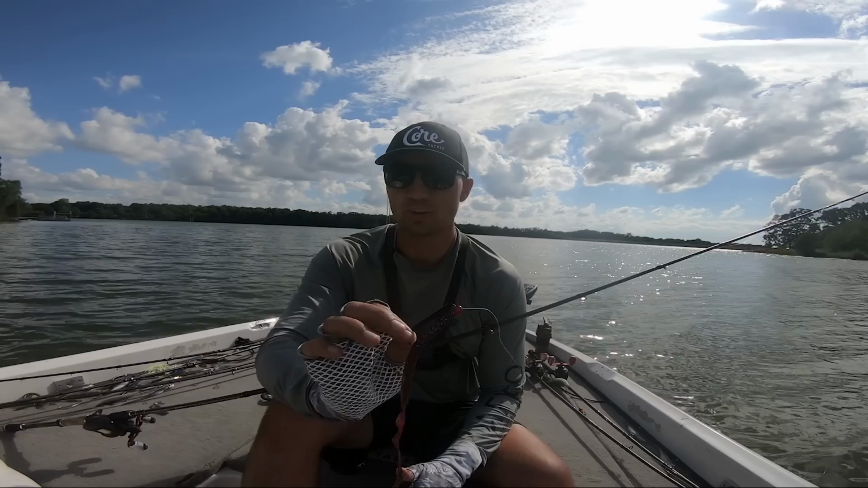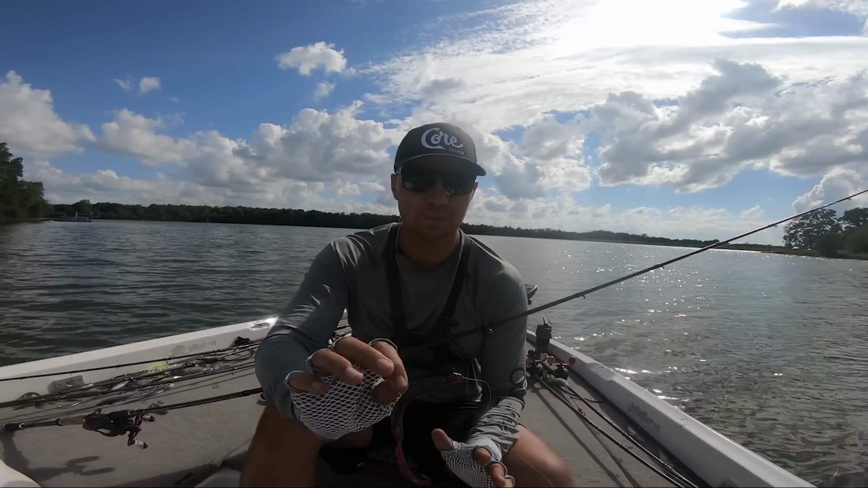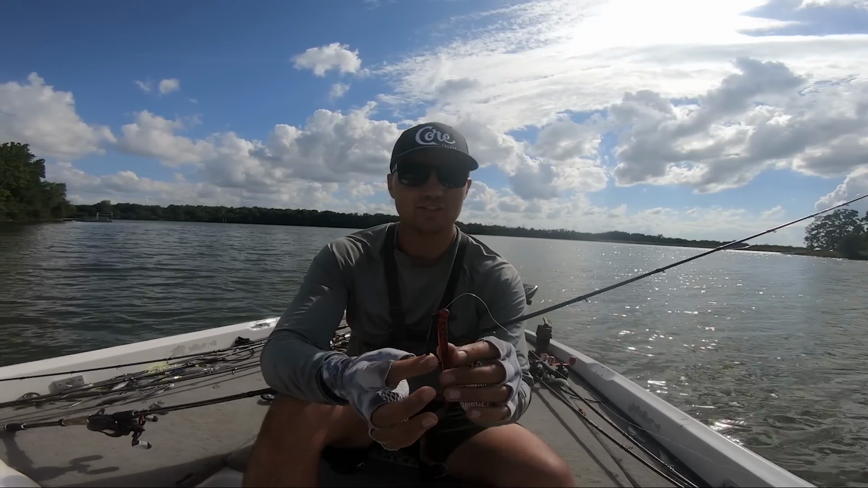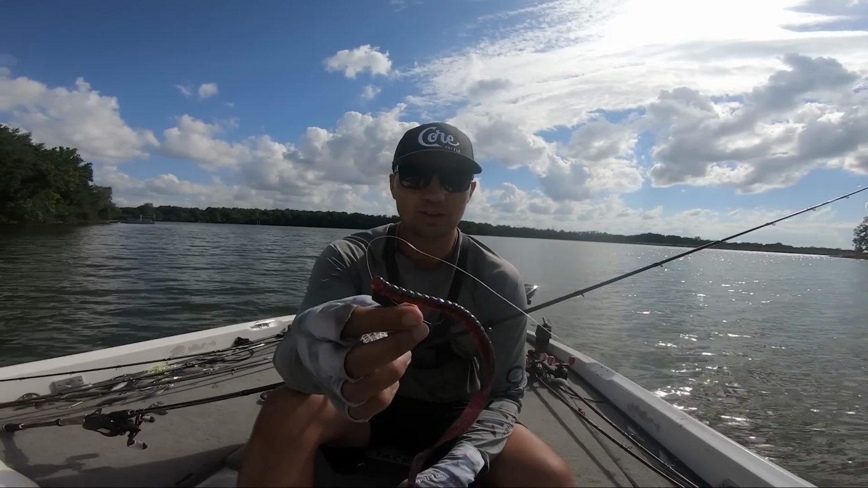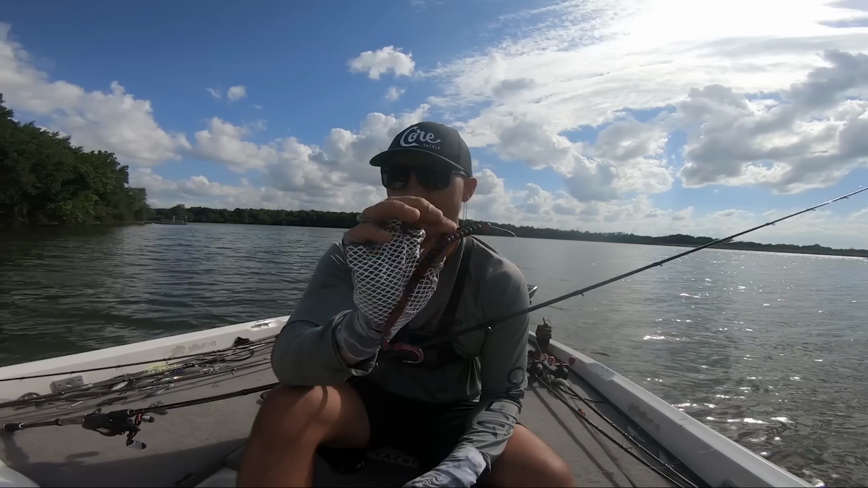So if you haven't tried the Core Tackle Ozark rig, definitely give it a shot because it is worth a try. It doesn't just work with the big worms, it works with flipping, shallow cover. Anything you would do with a regular Texas rig, you can do with the Ozark rig and more.